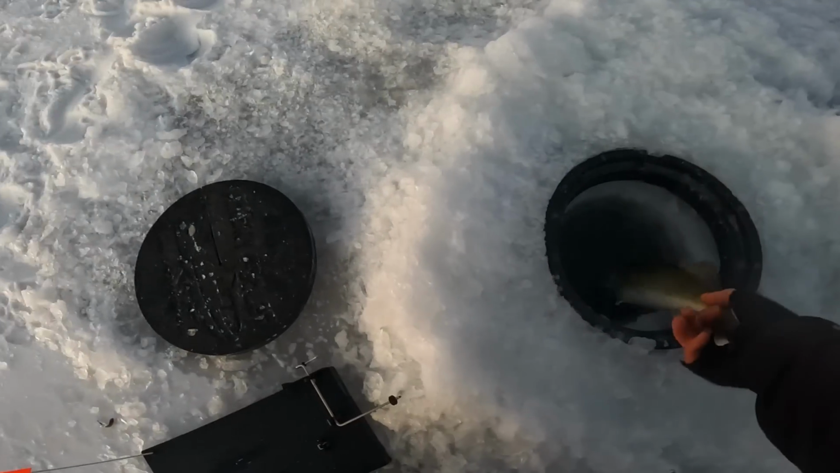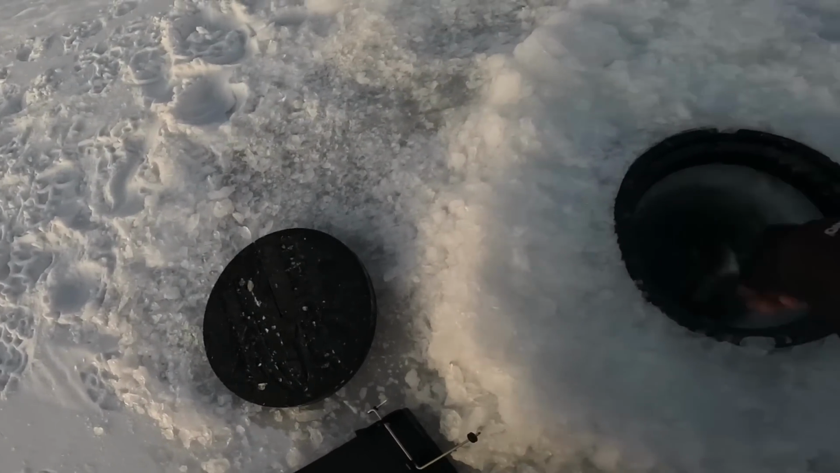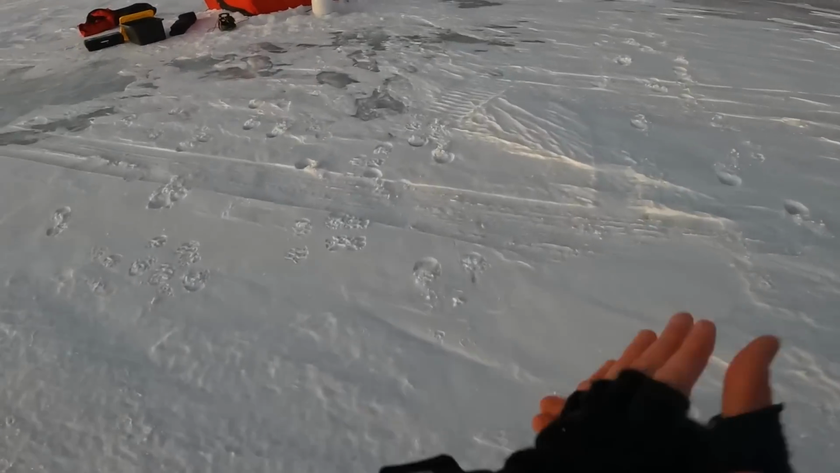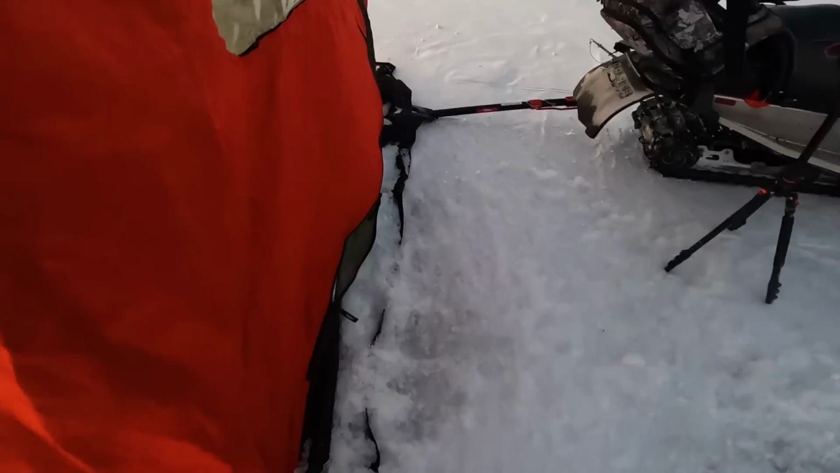We'll send him back down the hole here. Go on. There he goes. All right, grab another minnow and get this set back up. We're hoping for some perch, but it's just been one of those nights.